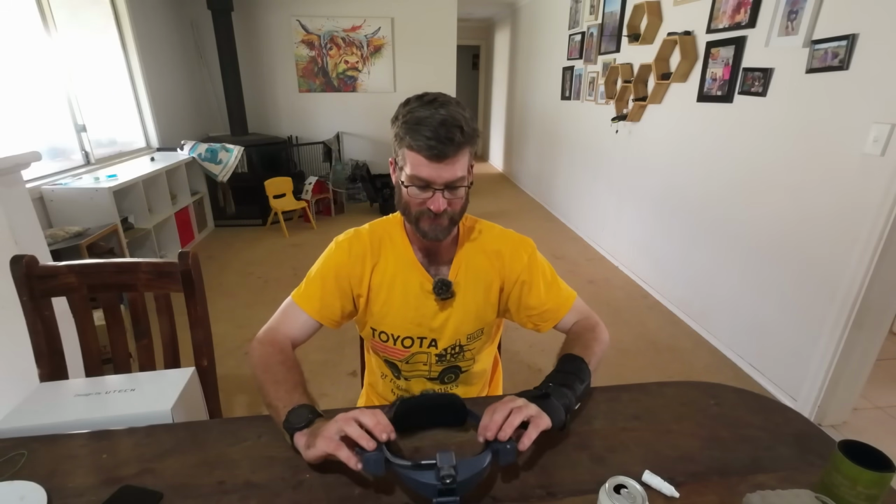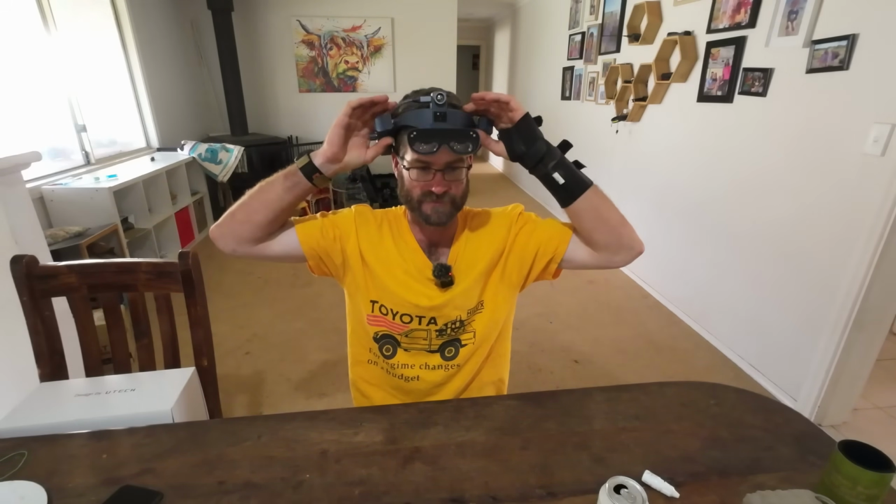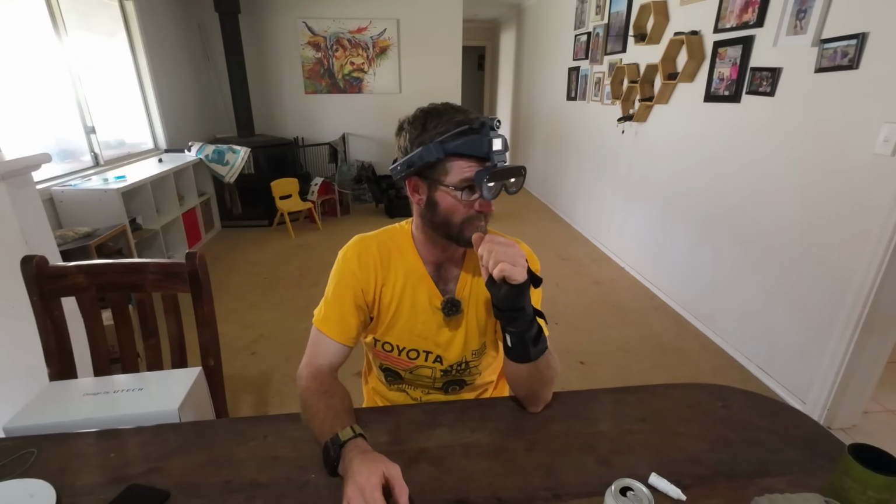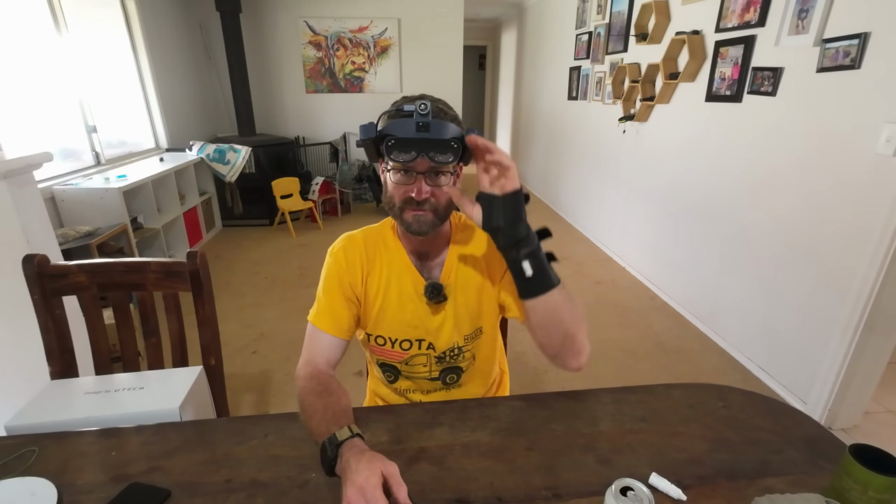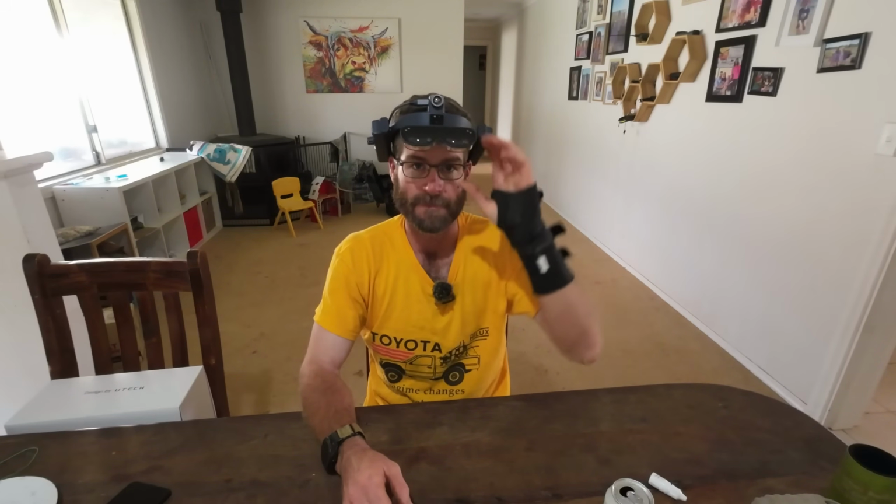Now, the unit itself, it is kind of funky, but it is quite light and takes a little while to work out the head position that's going to work for you. And the cool thing is this thing works with glasses. It'd work better without glasses, but when you've got it on, it is kind of present, but it is quick to flick up. I could see quite a lot of potential in having this in some sort of monocular style, like only half of it, but that's what this headset's for. It's set for inspection and everything.